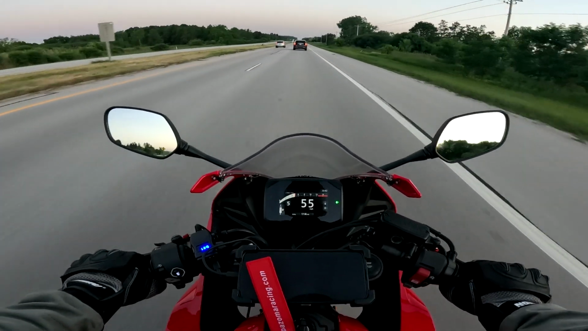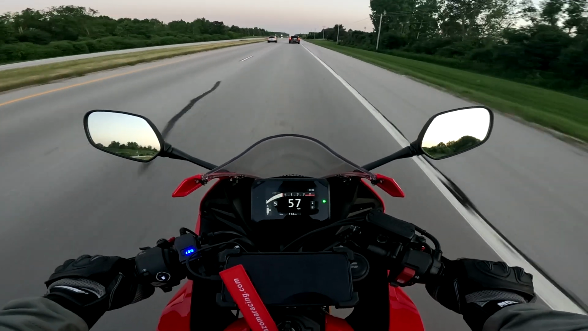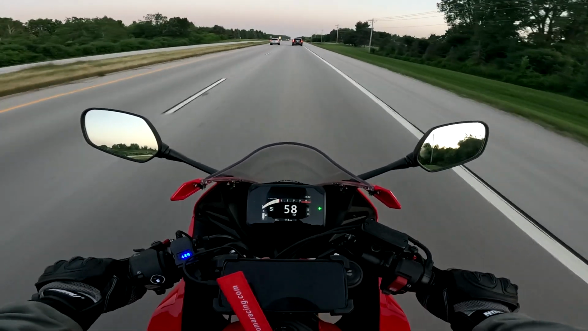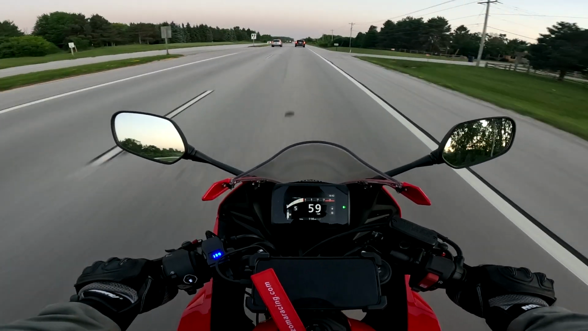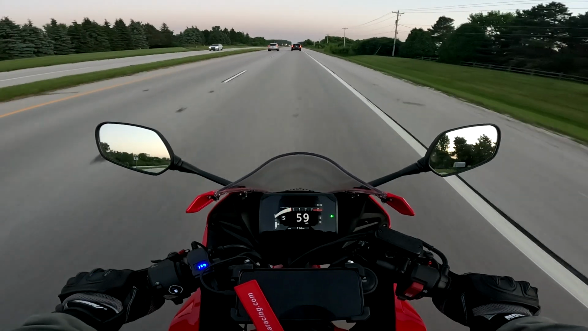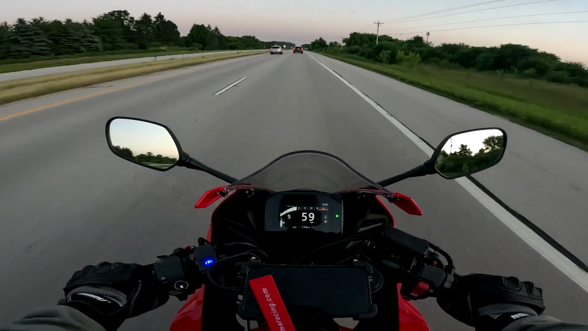One thing that I have noticed though is that right where I'm at right now, about 5,000 RPMs, you do kind of feel a little bit of an engine vibration. You mostly feel it in your feet. It's an inline-4 engine, and it'd be nice if that vibration wasn't there. It's not something you'd really expect when you go to buy an inline-4.